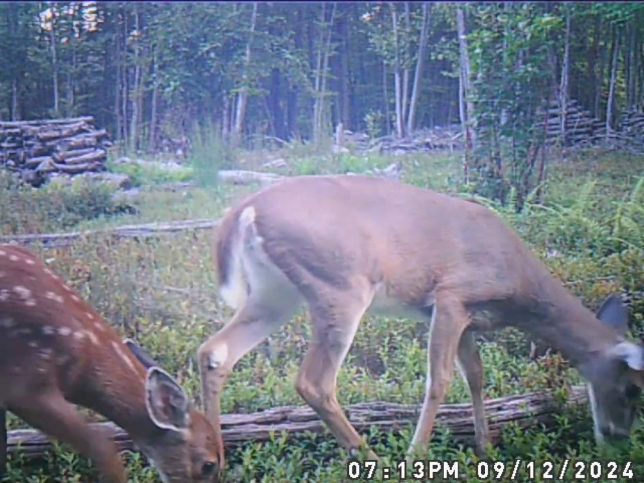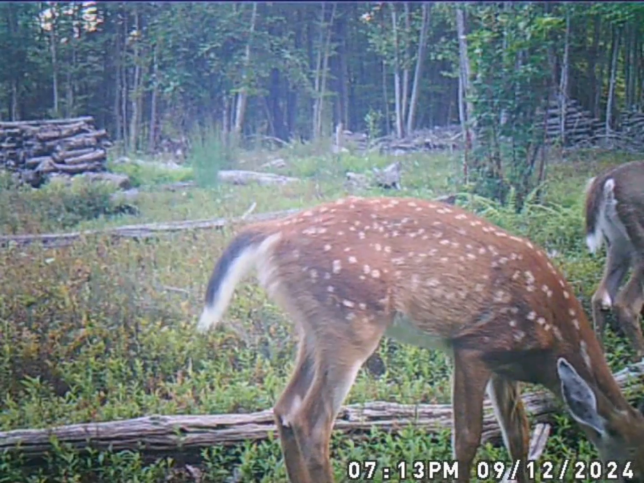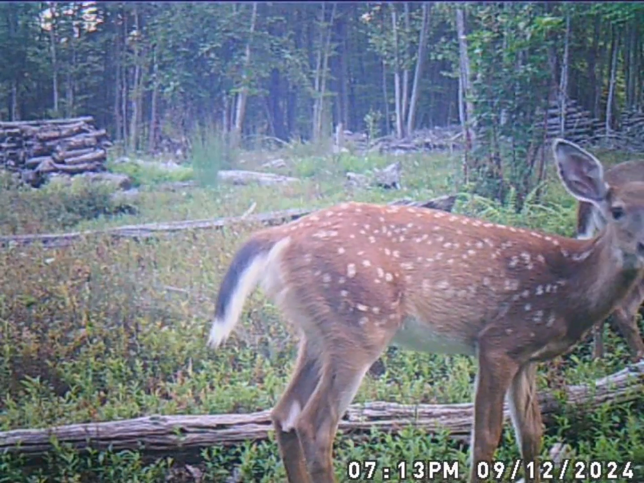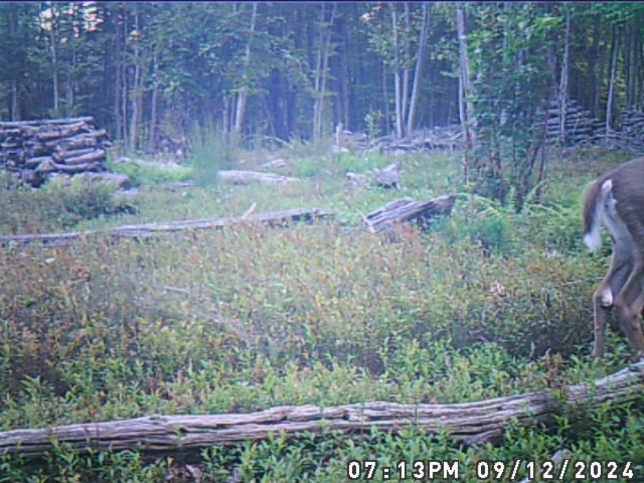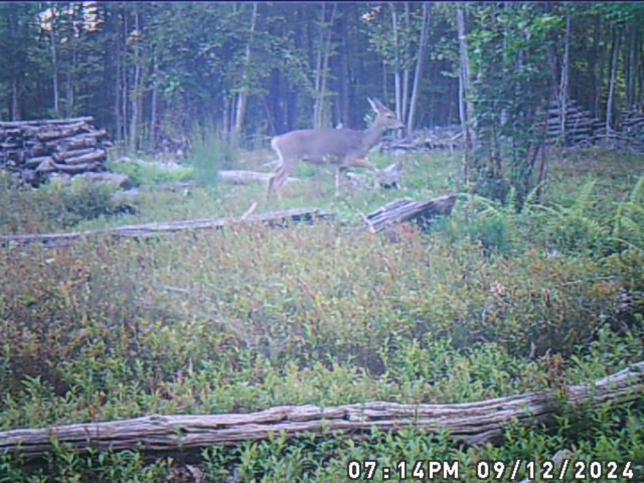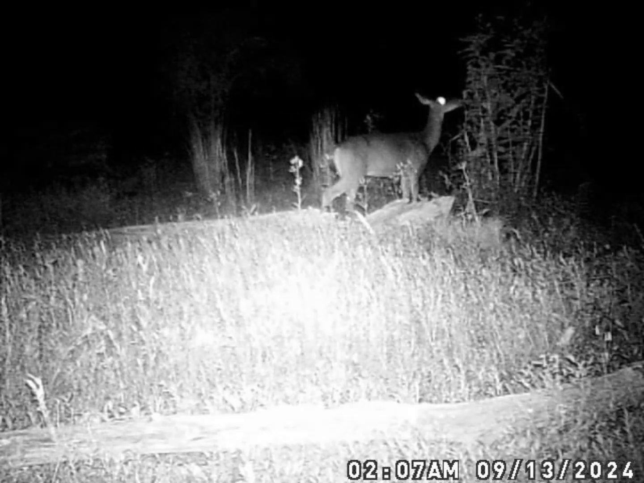Another doe in here feeding. And I did switch this camera back to where it had been a couple years ago. I'm a little one, because we did have it up to the right, facing back towards the cabin for most of last summer. And I decided to put it this way because I can watch more of the opening in behind the cabin with this direction.